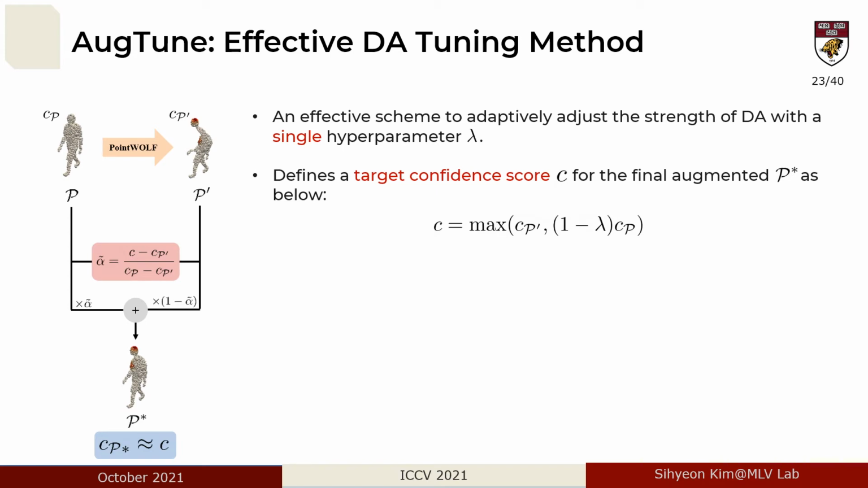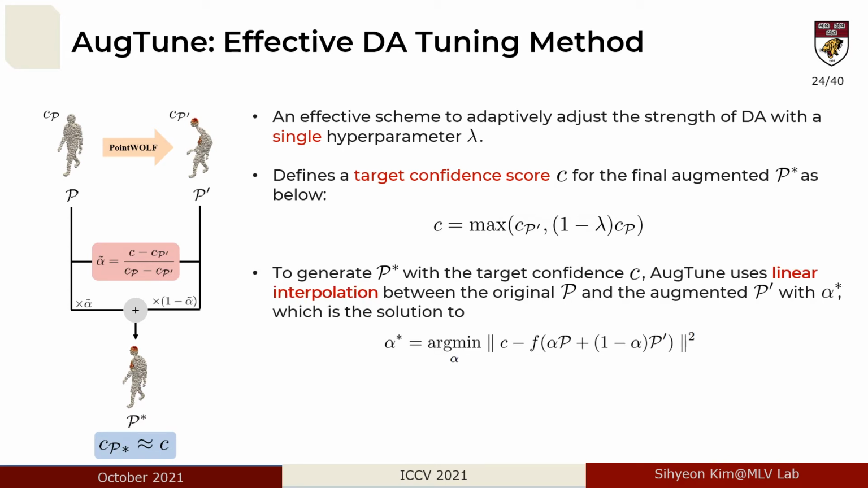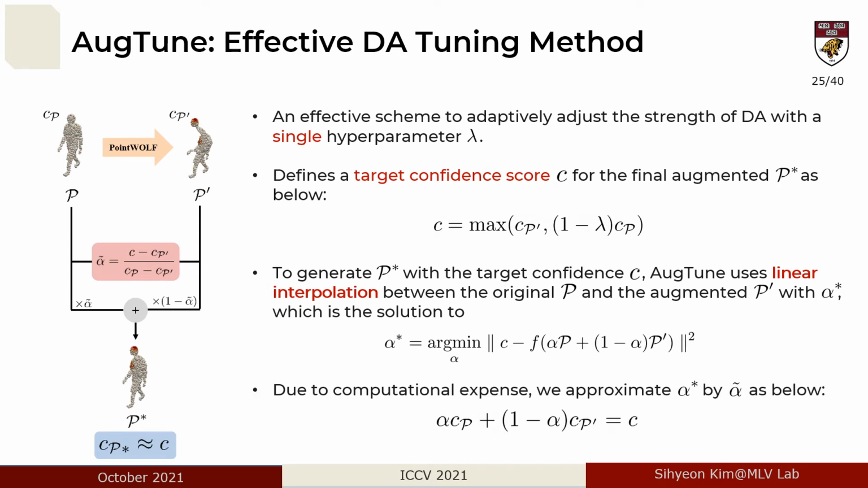Given a lambda from range 0 to 1, we can compute a target confidence score C as shown here. To generate P star with the target C, AugTune uses linear interpolation between P and the P prime with alpha star, which is the solution to the following equation. However, due to computational costs, we approximate alpha star by alpha tilde with this equation.